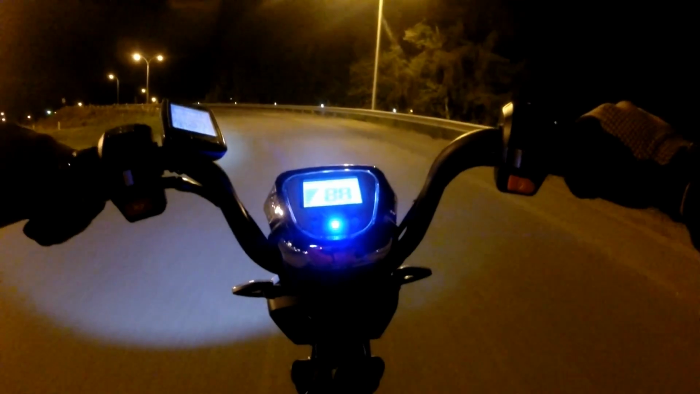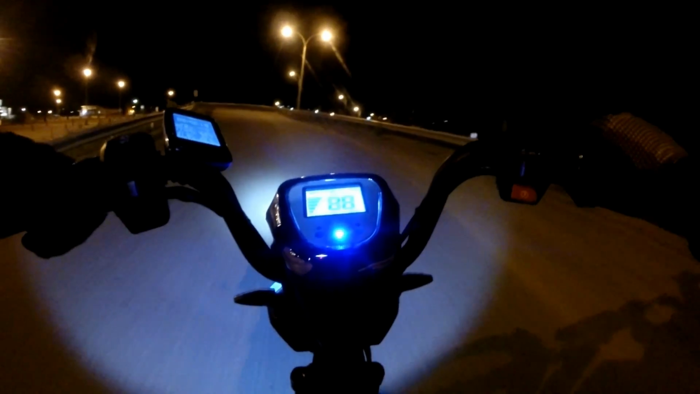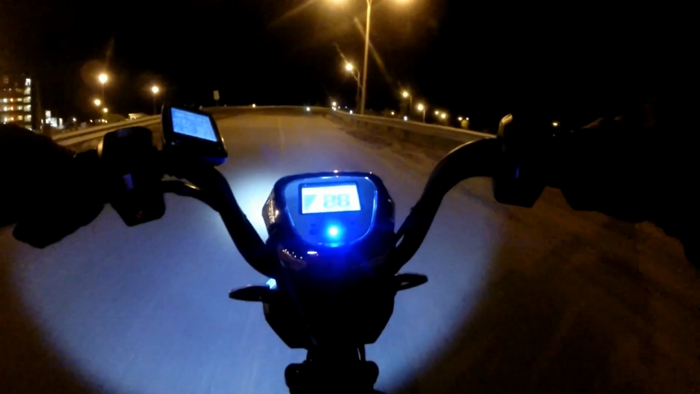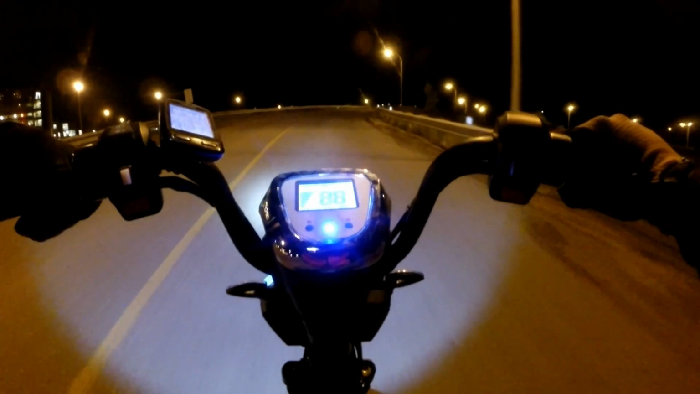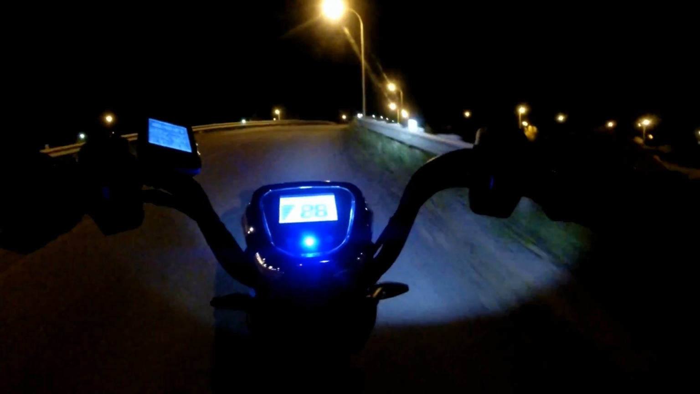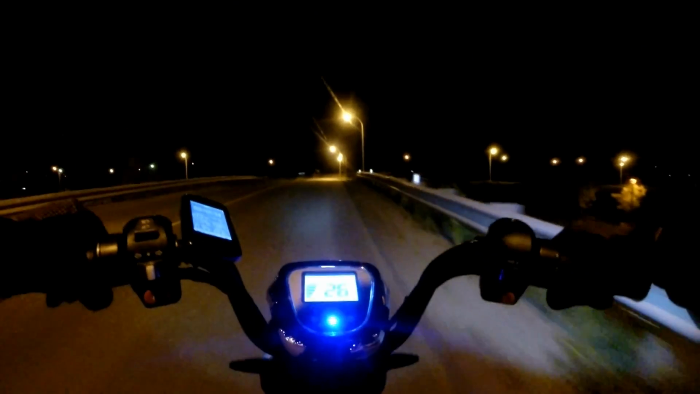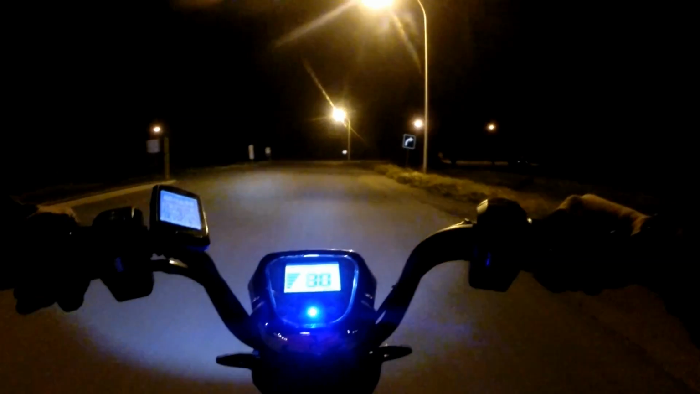So this is a steep little overpass hill. We are maintaining 26k an hour, which is pretty good. We're going to come to a stop, and I'm going to just put my phone into the pocket on this jacket.